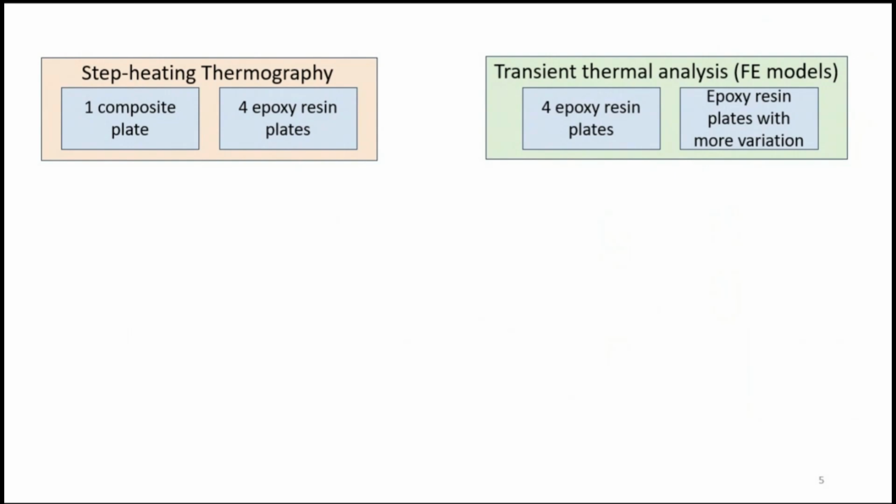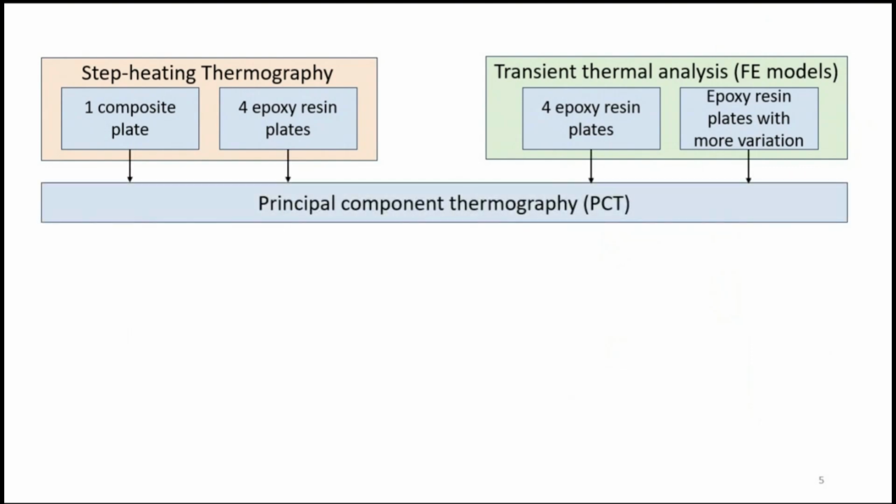The finite element model has been calibrated to represent the same epoxy resin plates, and then has been used to generate a synthetic data set including many different types of defects and distractors.